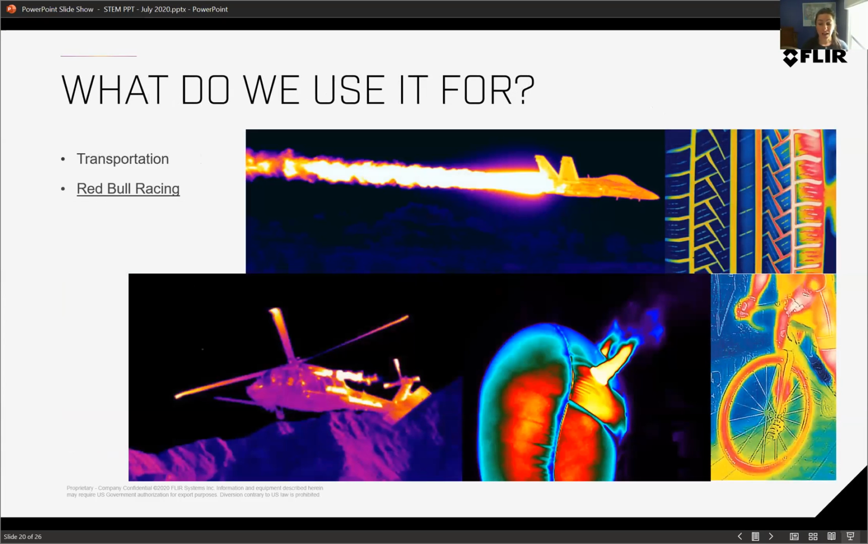It's used a lot in transportation. People look at the tires on your car after you've been driving for a while. Do they get really hot or not? I love looking at planes and helicopters flying with it because they're really pretty. And then one of the best ones is looking at an airbag.